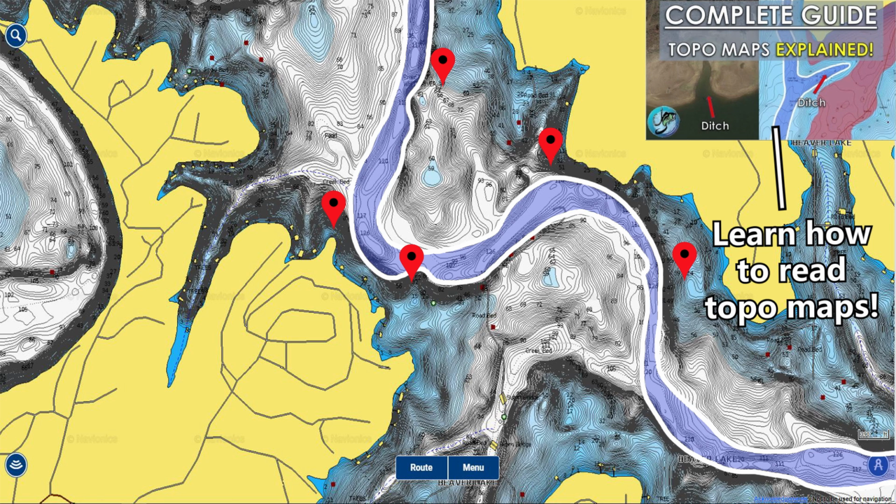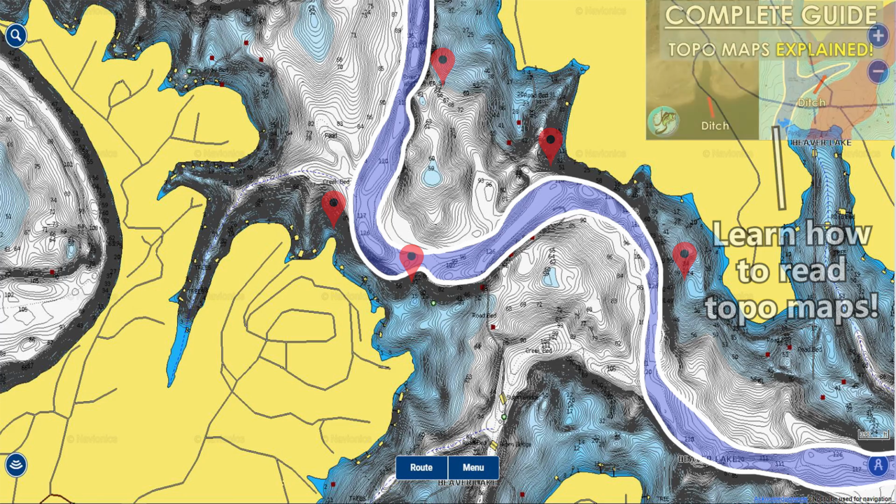So this is a pretty easy pattern to replicate, and even though I was only out for a few hours, I was able to put a lot of fish in the boat pretty quick just by identifying that pattern and then moving quickly and fishing a lot of the spots.